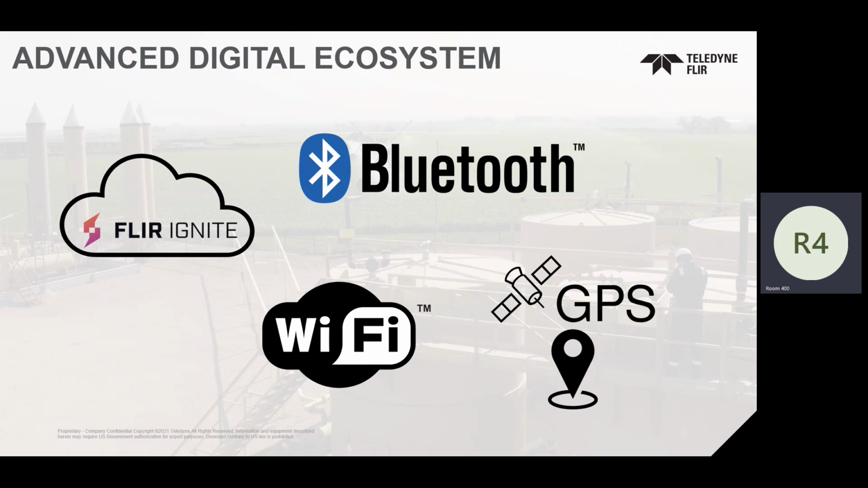I can download images through Wi-Fi if I want, or I can actually Wi-Fi a live streamed image to an iPad. We have a little device called FLIR Tools Mobile. I just hold the iPad. Guess what? I got to do my Appendix K QA/QC. I've got to follow this guy around once a quarter for 2 hours. It's a lot easier looking at an iPad versus looking over his shoulder. So you can do little things like that.